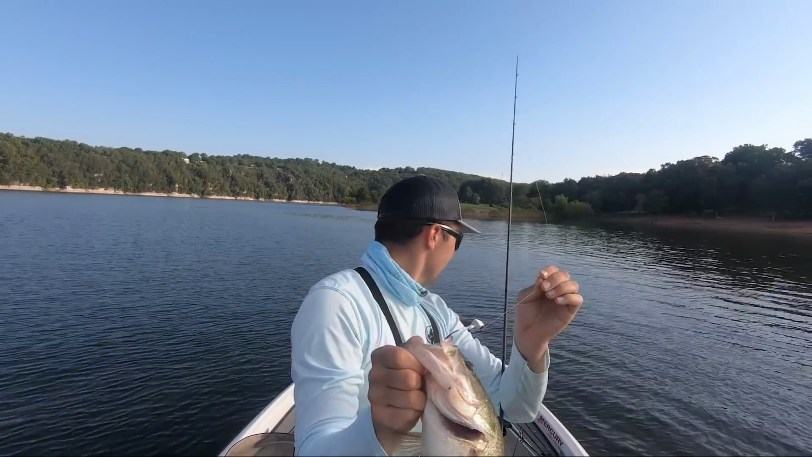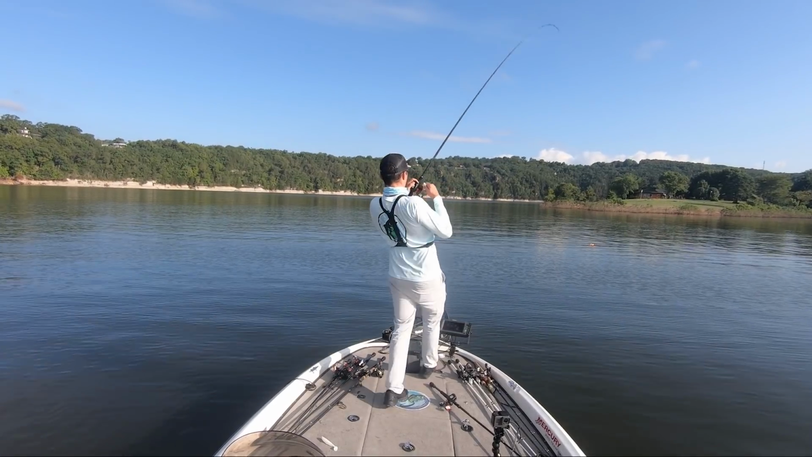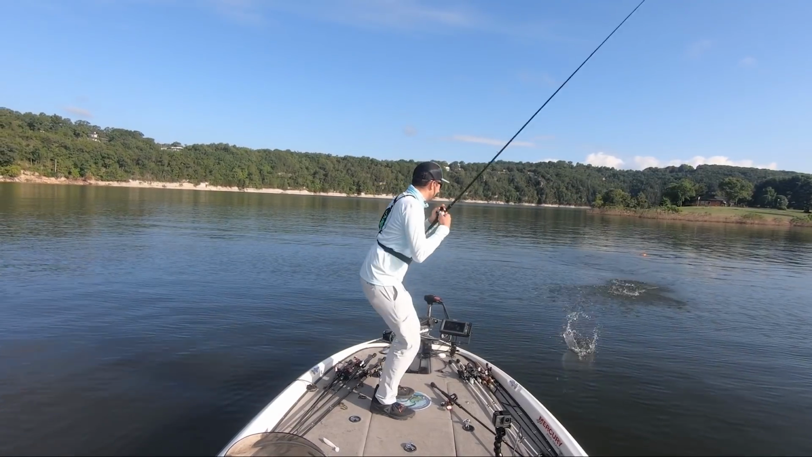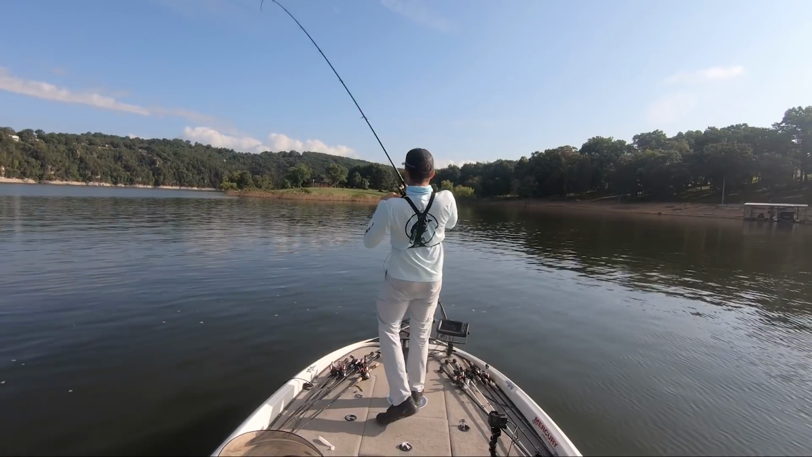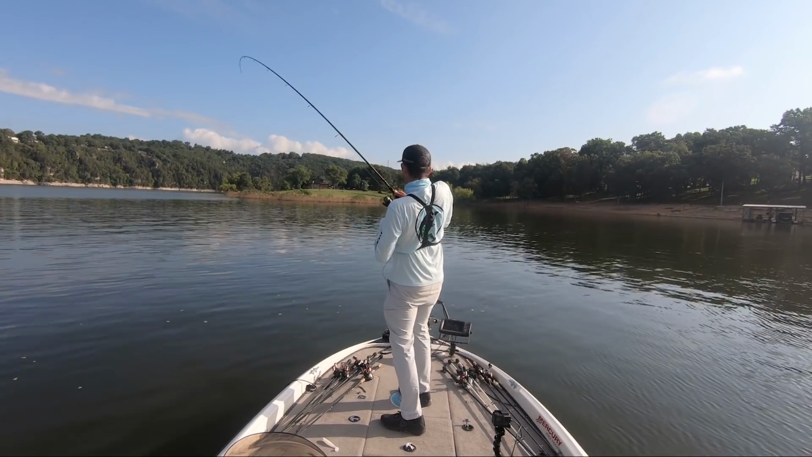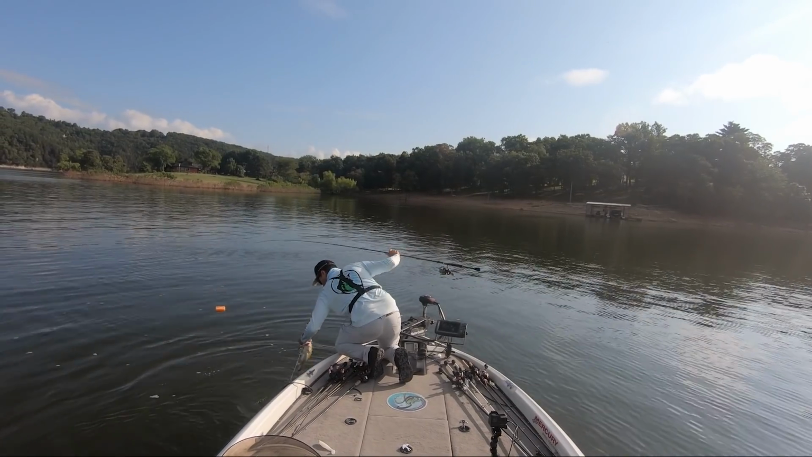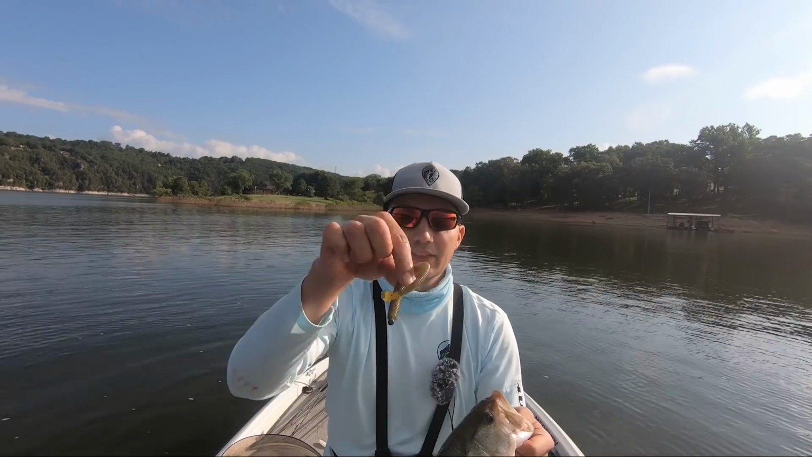I switch over to a Magnum, that big bladed chatterbait I made that video on recently. Lost another like 2.25 pounder. I had another fish bite on, I think it was a hair jig or something else. And finally, I decided to slow down and throw the Offshore Neko rig, which is the bait I've been experimenting with a lot recently to try to maximize these offshore schools.